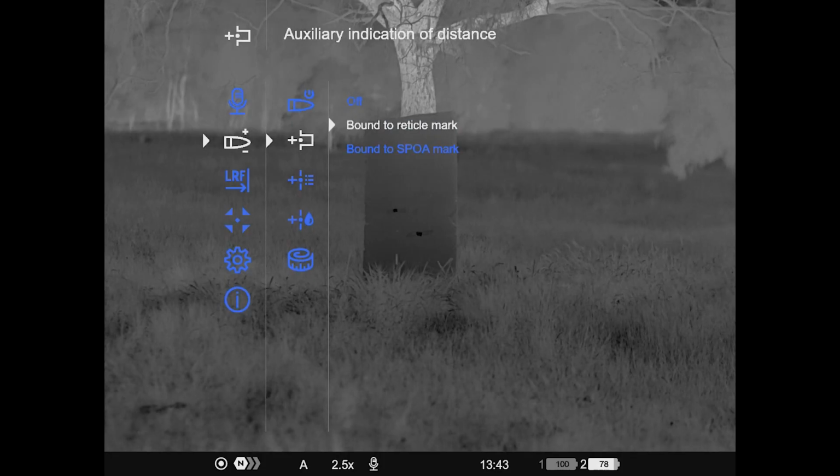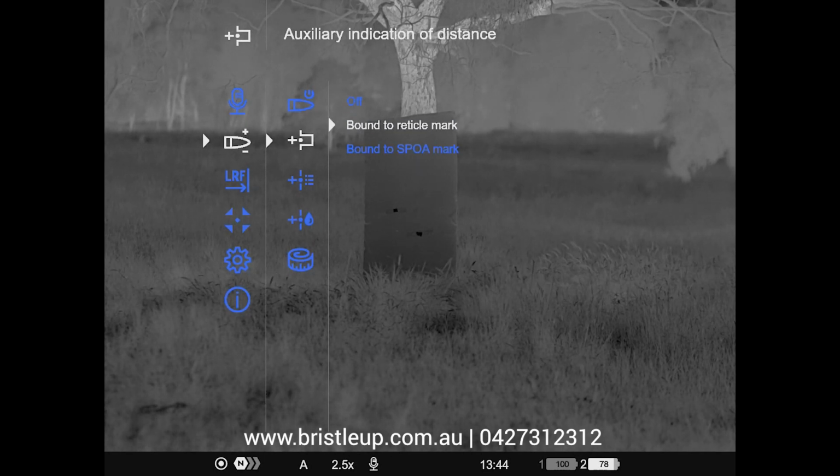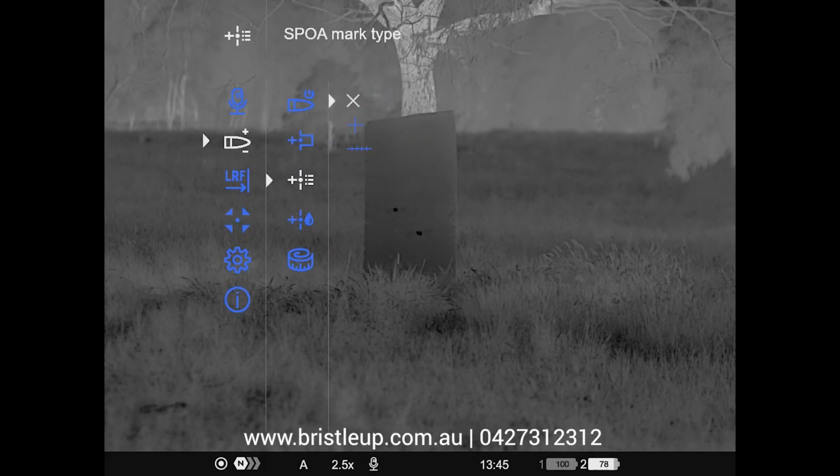Now in here you can decide where the LRF rangefinder will show. So you can turn this off and just have it show up in the corner, or we've got bound to reticle mark, which will show the distance next to the reticle mark, and then we have bound to suggested point of aim mark.